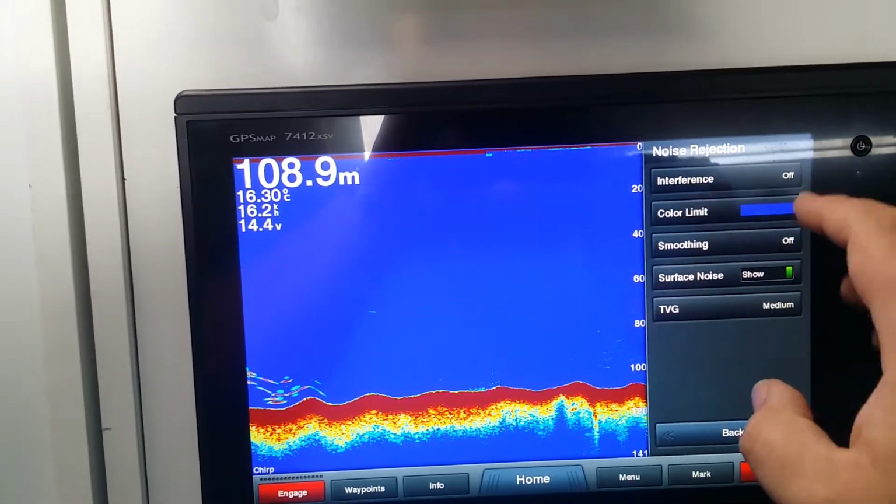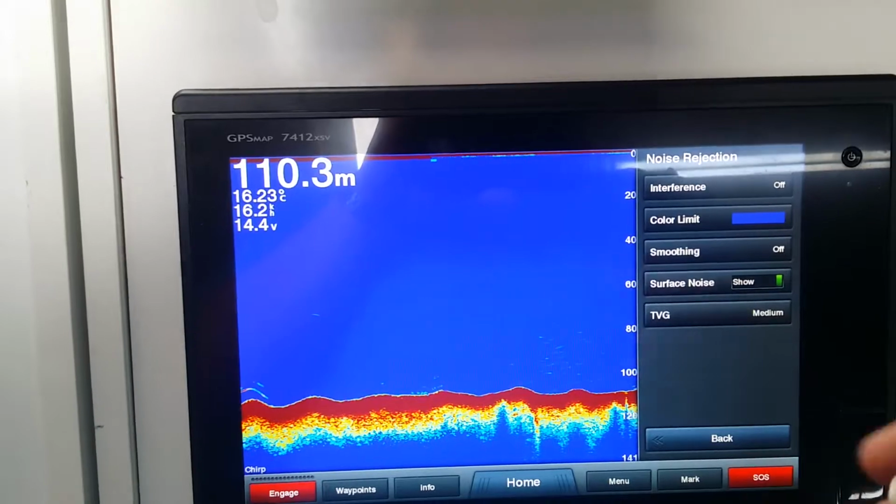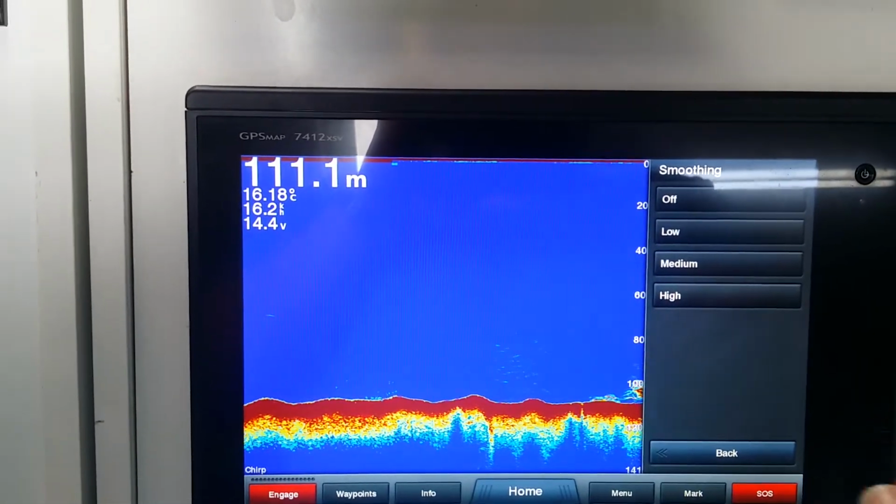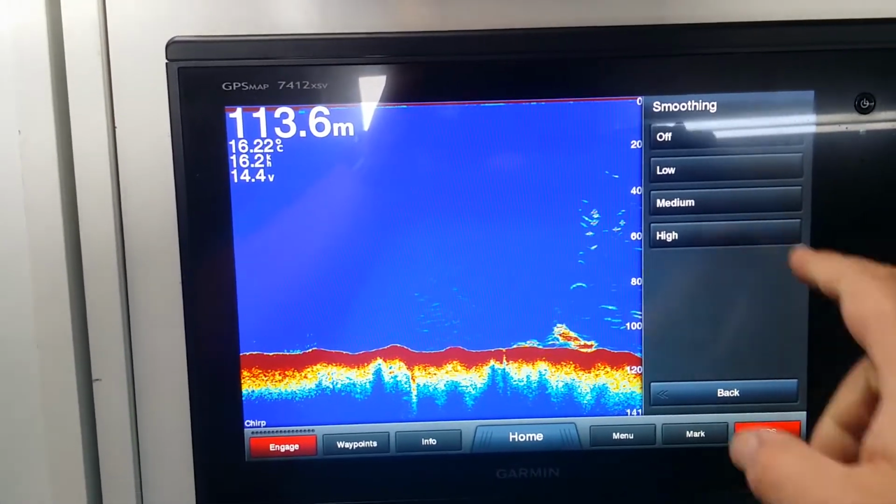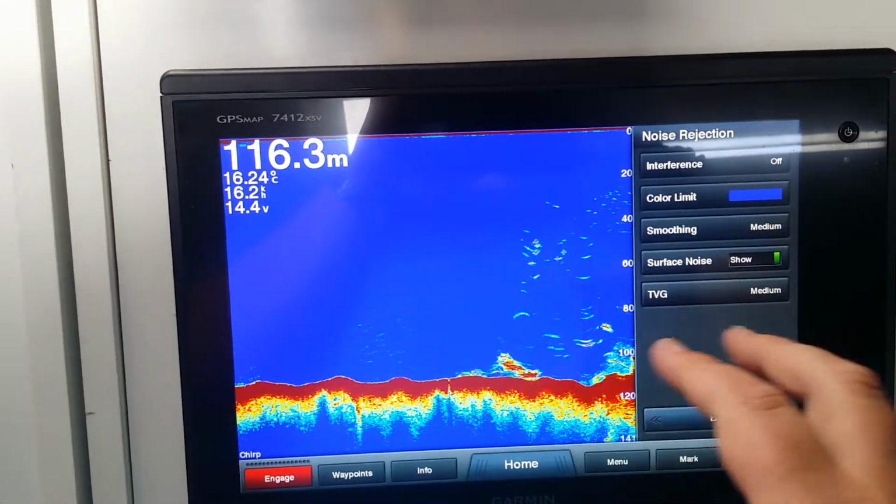Smoothing removes noise that is not part of the normal sonar return, and it adjusts the appearance of the return, such as the bottom. So with smoothing, I can take out any noise that isn't a nice solid bounce back from a hard object. In particular, really nice to remove junk from around the bottom.